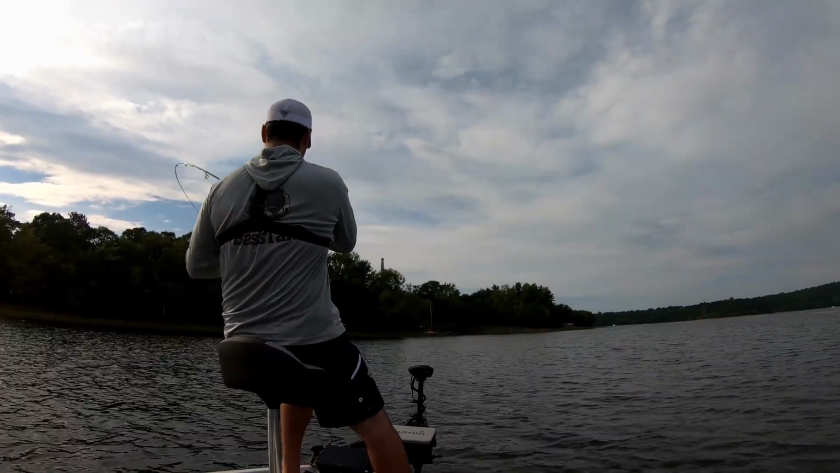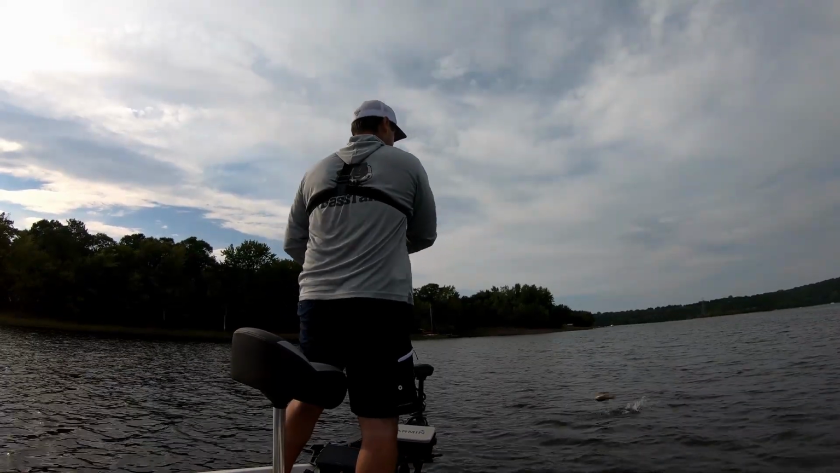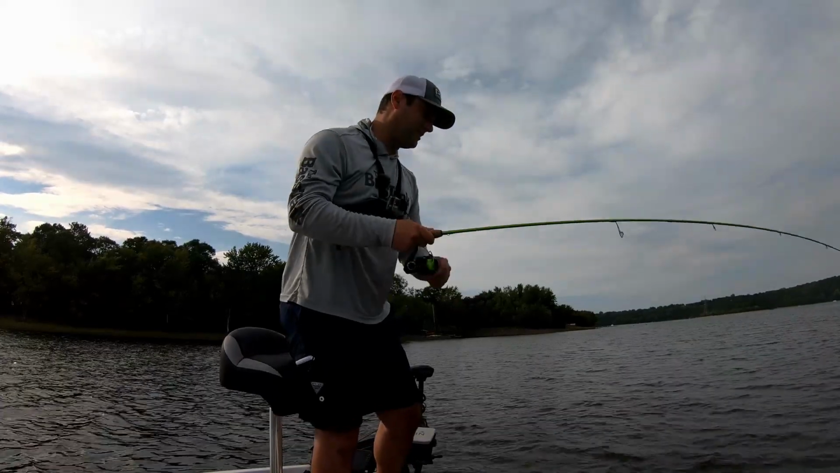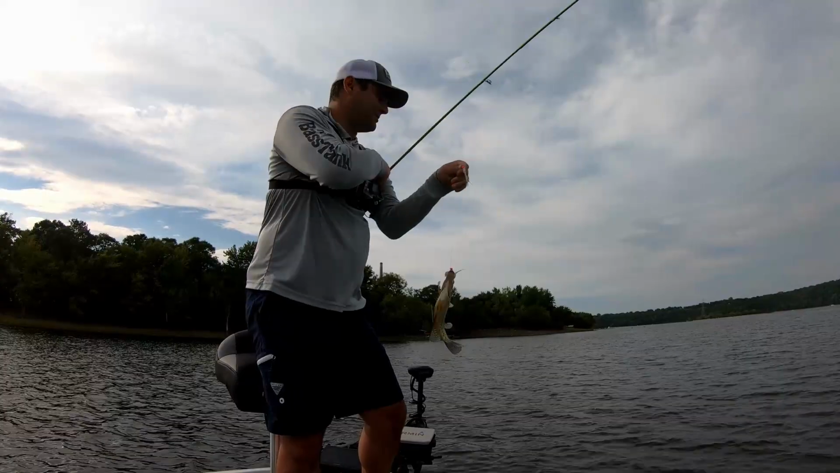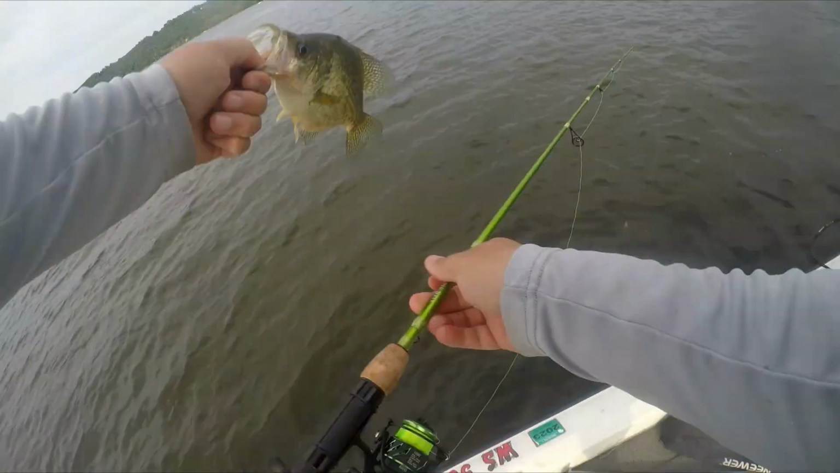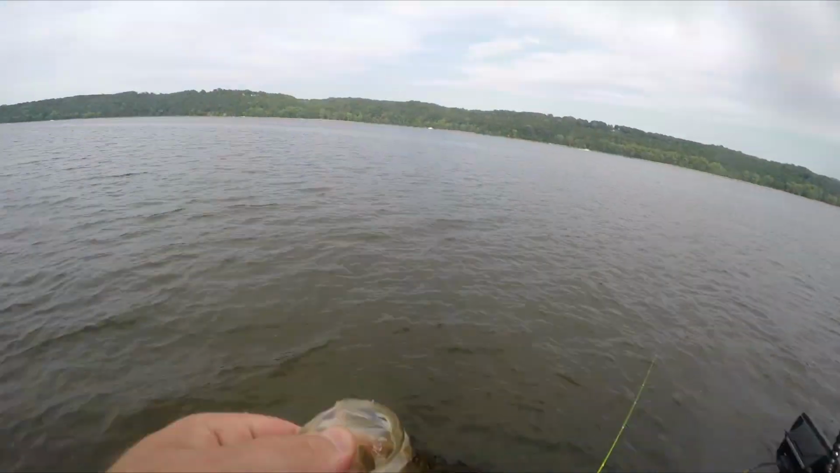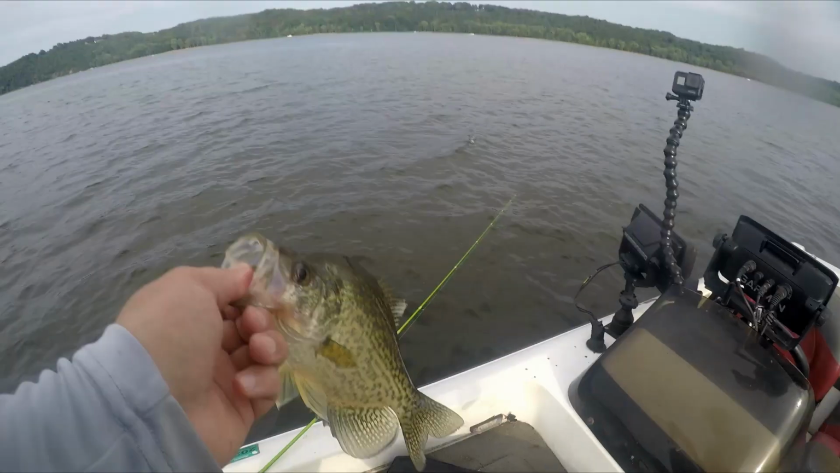Oh, there he is. Got him. That was a tap. Ooh. Yeah, they're feisty today. They're jumping out of the dang water. That's another good one. Ooh, these are some quality Wisconsin crappie. You don't catch these too often, at least I don't, not up north. Down south, these are a dime a dozen, but up here, these are some quality fish.